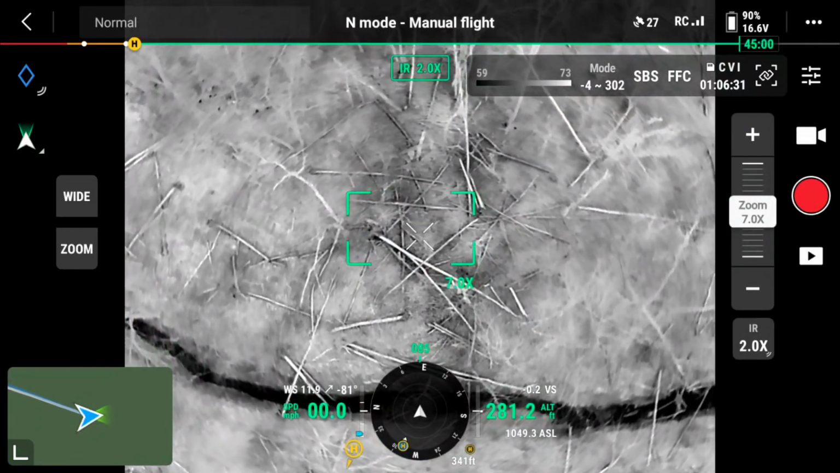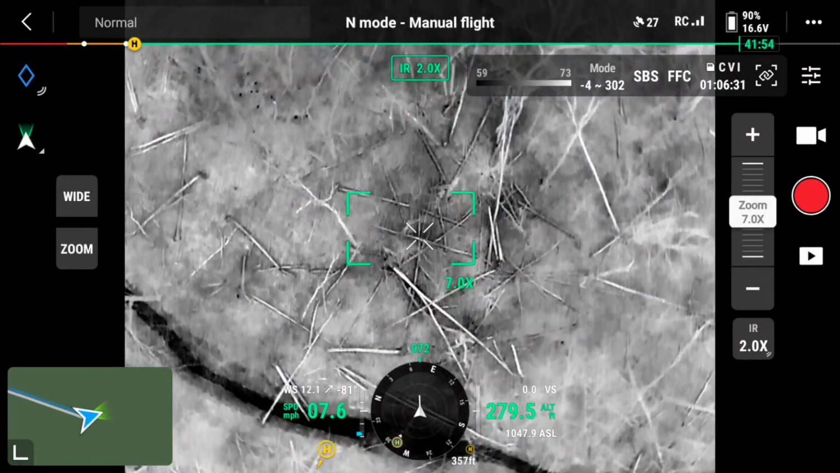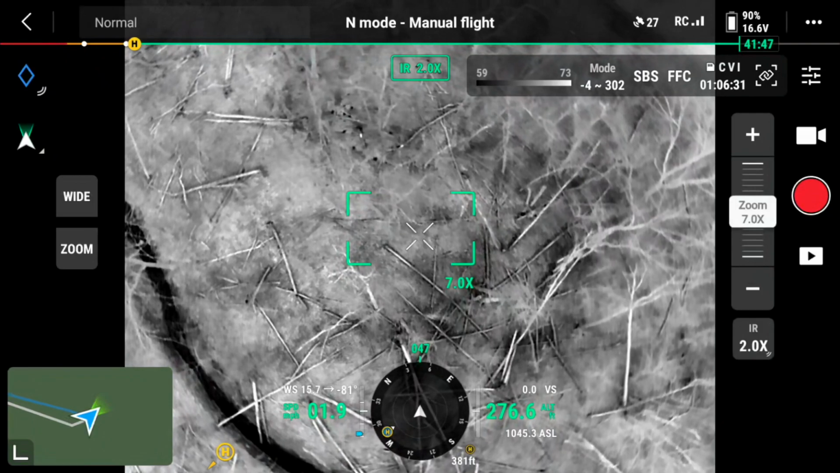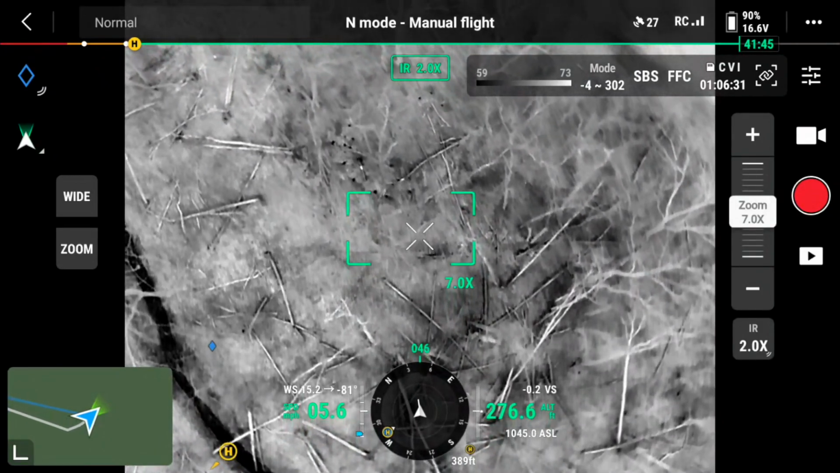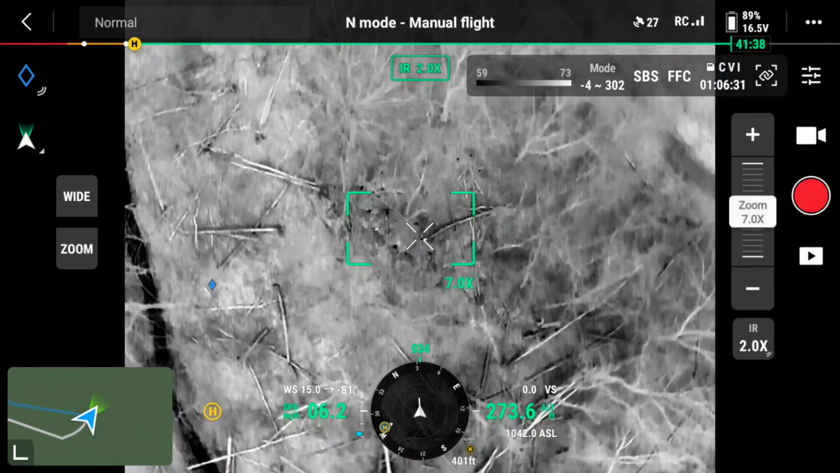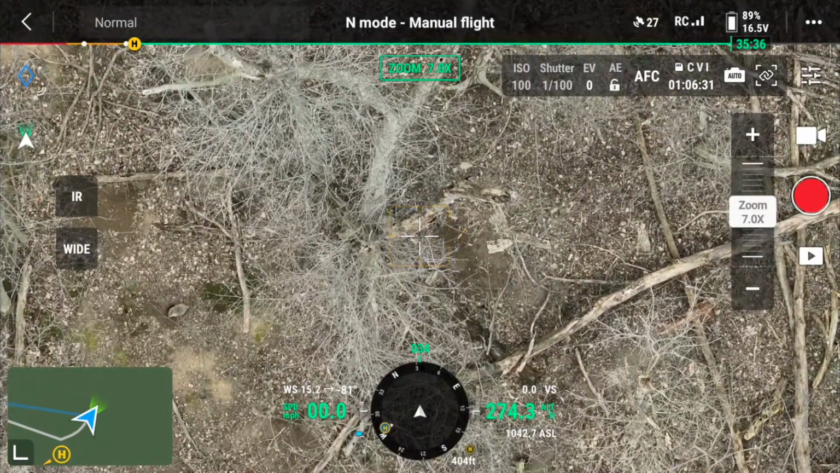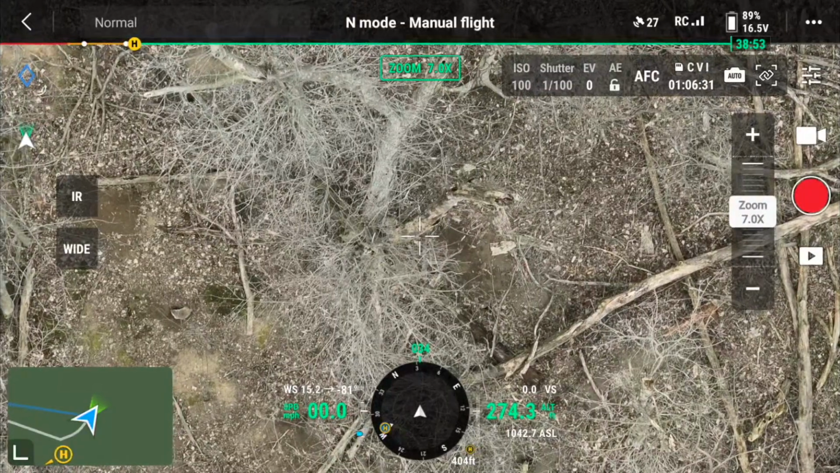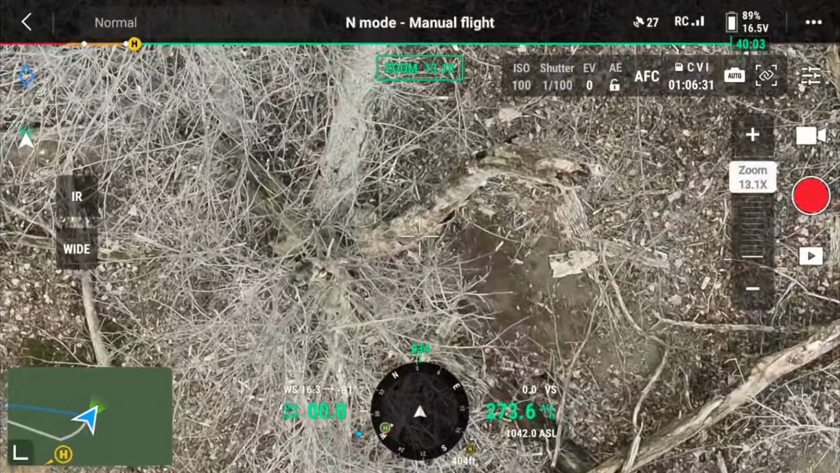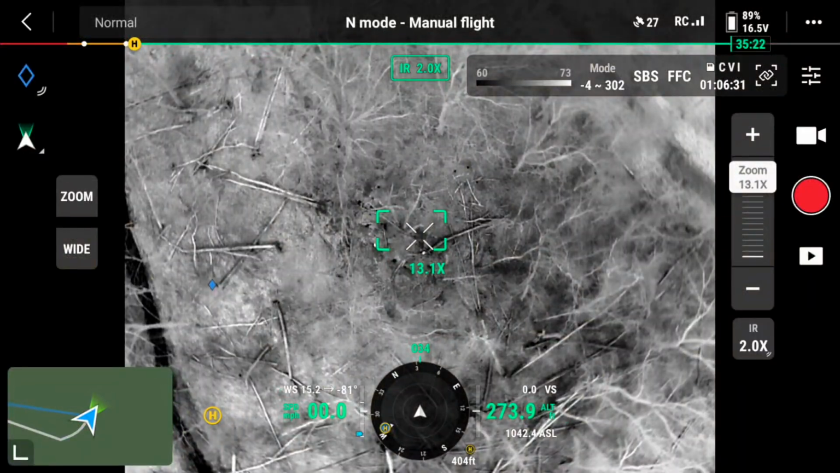But this was an interesting flight. Found a couple more species of animals that I hadn't captured before with the drone, so that was pretty cool. And hopefully you'll enjoy. Here, I'm kind of positioning myself above these two white hot spots to figure out what exactly I'm seeing here. And you notice, just like the deer, I go from thermal IR to zoomed in, and I'm trying to figure out what I'm seeing down there.